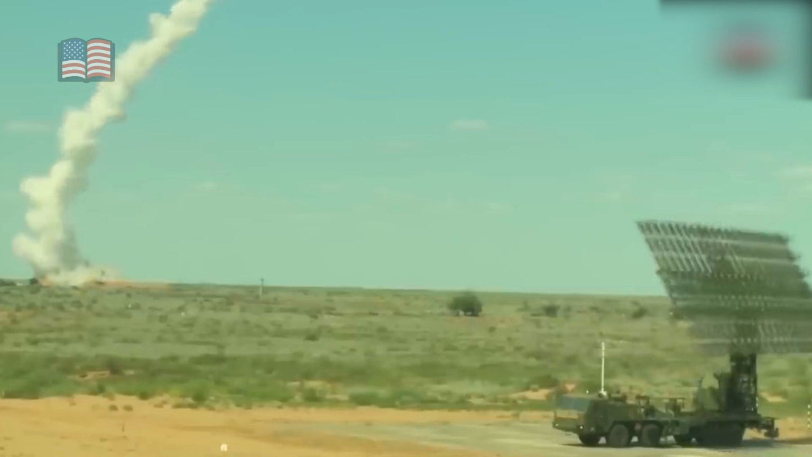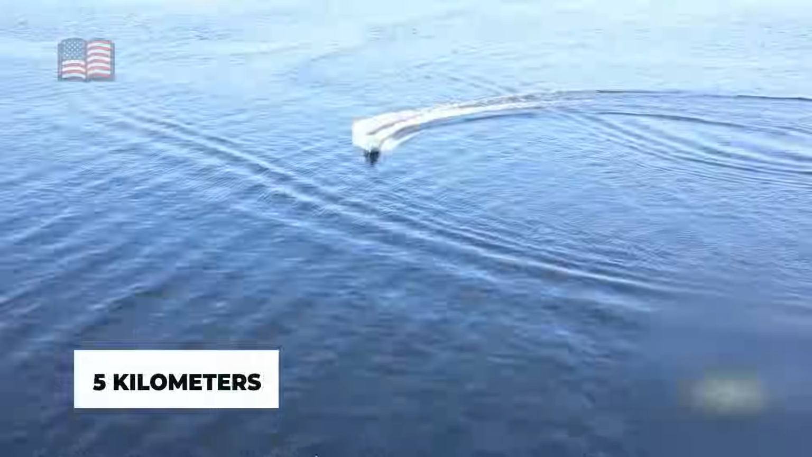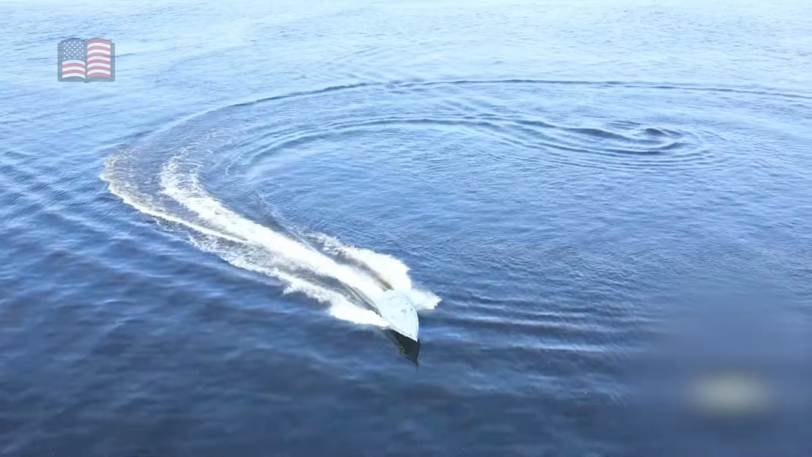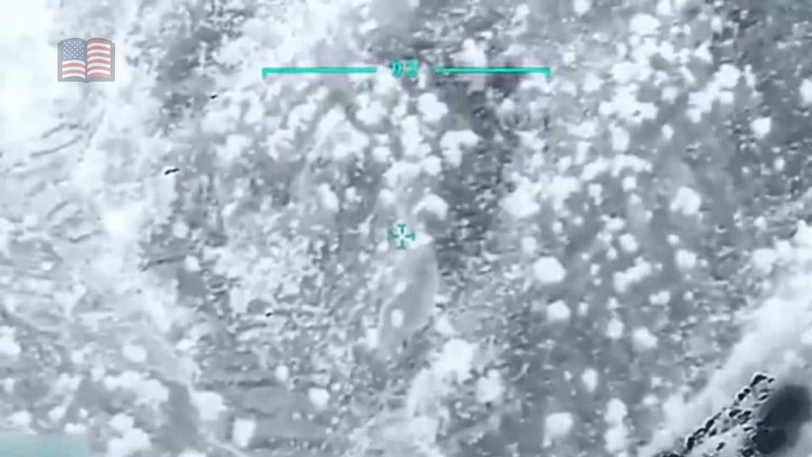Then the picture expanded. The Cerna was not alone. 2 more vessels followed roughly 5 kilometers behind, confirming this was a convoy rather than a solitary run. Convoys suggest coordination, contingency, and a plan worth protecting. The operator tagged the contacts and began recording, because the value of surveillance is not only stopping an action, but proving what the action was meant to be.